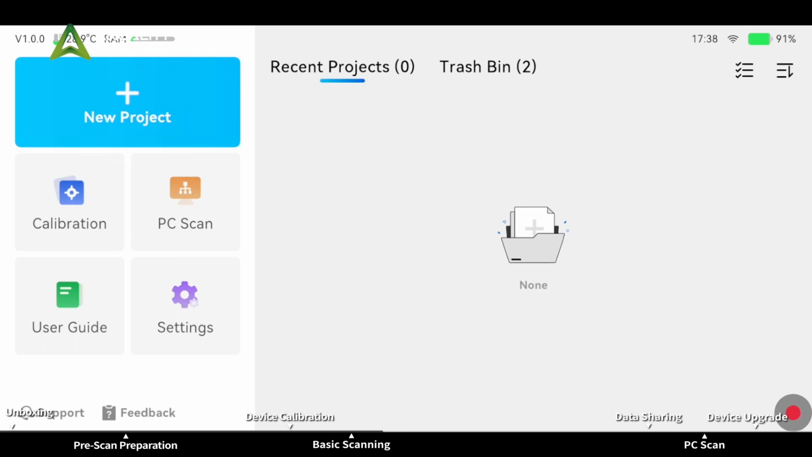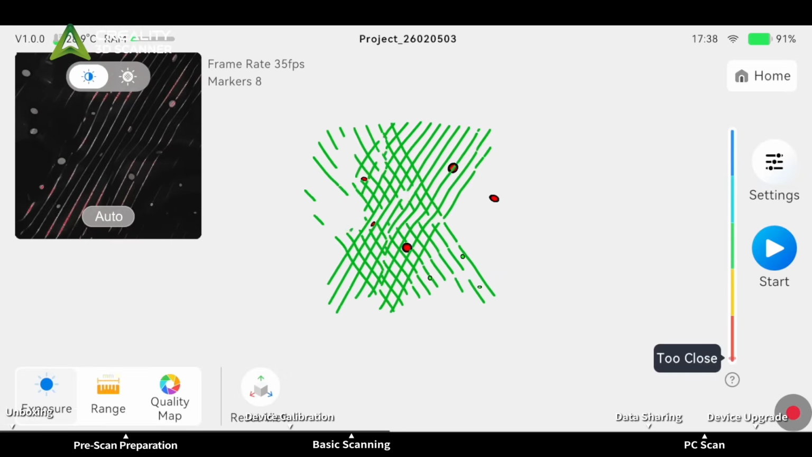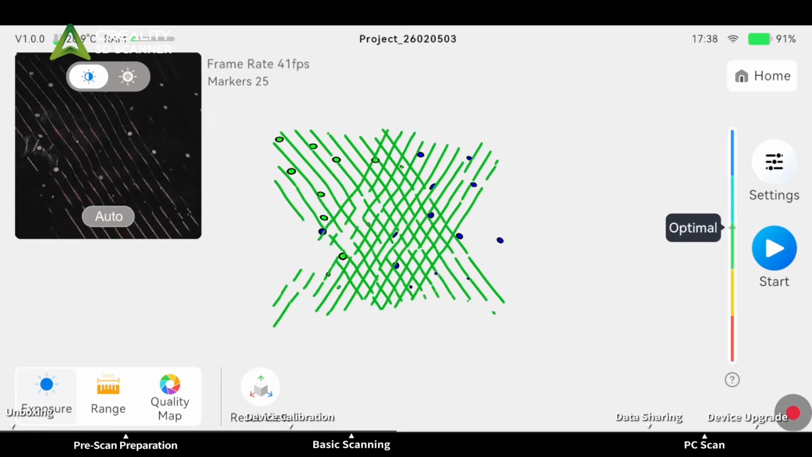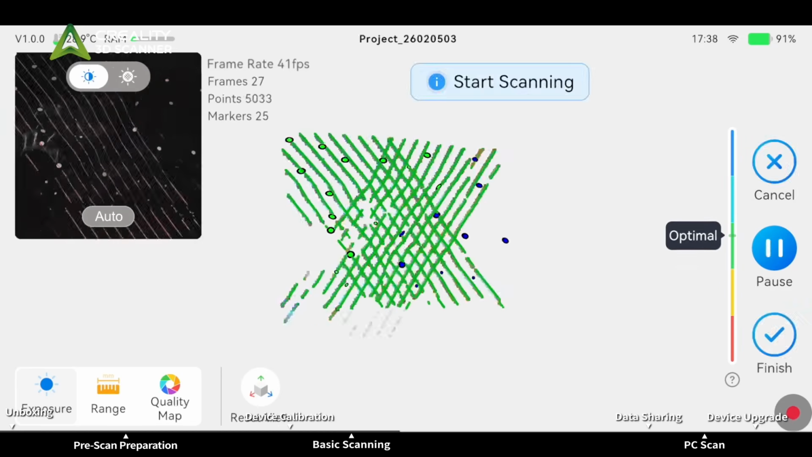First, create a new project. Before scanning, randomly place reflective markers on the surface of the object. Keep the scanner at the optimal distance from the object to be scanned, then tap Start.